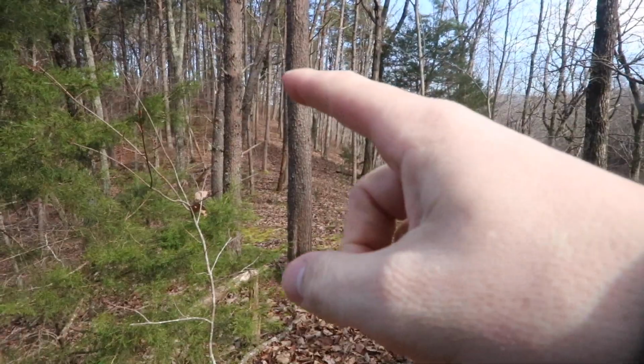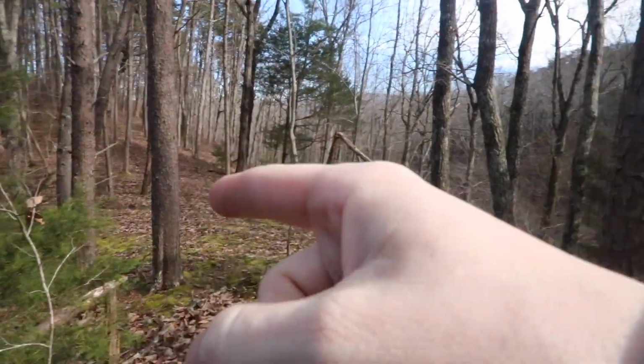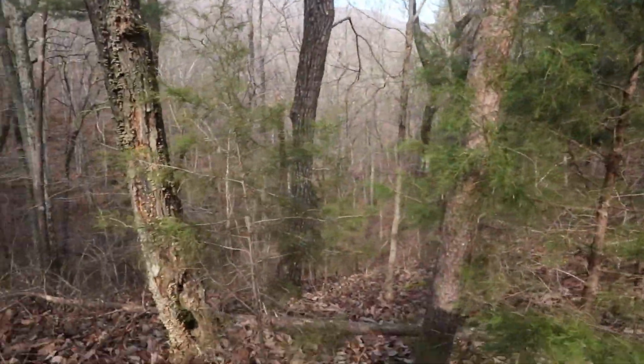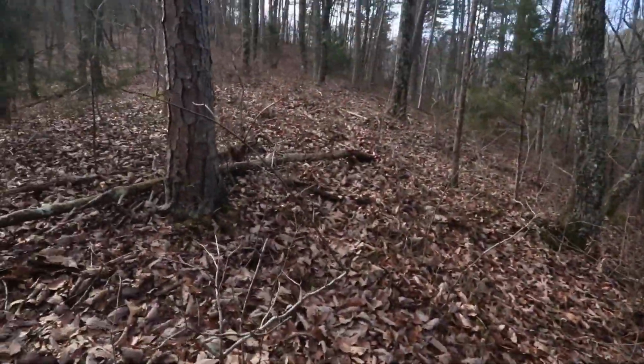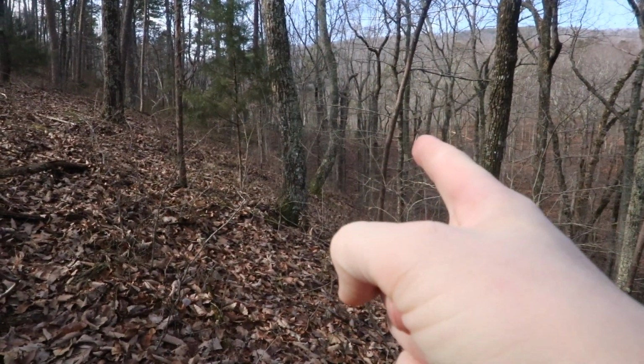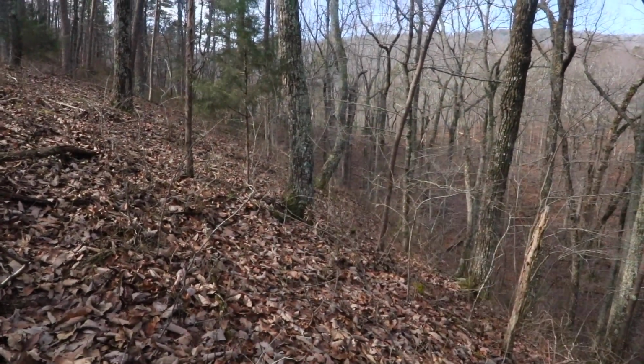So you can see, comes down here, that buck was somewhere in here. He went up that hill right there. But it comes in a big bowl, but where I'm hunting, wraps around right here, goes right there, and that's where my camera is on that saddle.